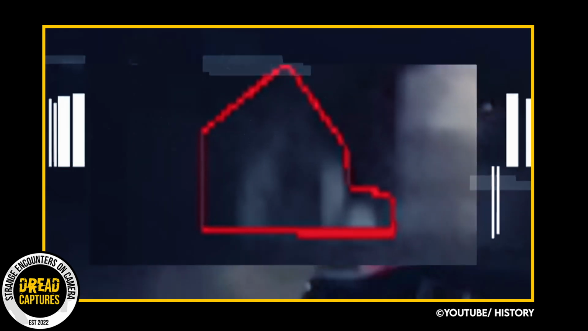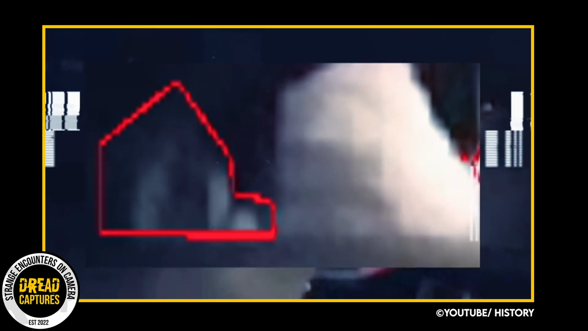If you look closely, you can see the shadow reflecting off the rock. Now, of course, this could be a hoax, but if nothing else, seeing the shadow proves that the creature really is there. Kathy Strain has a different perspective on the creature captured in this video.